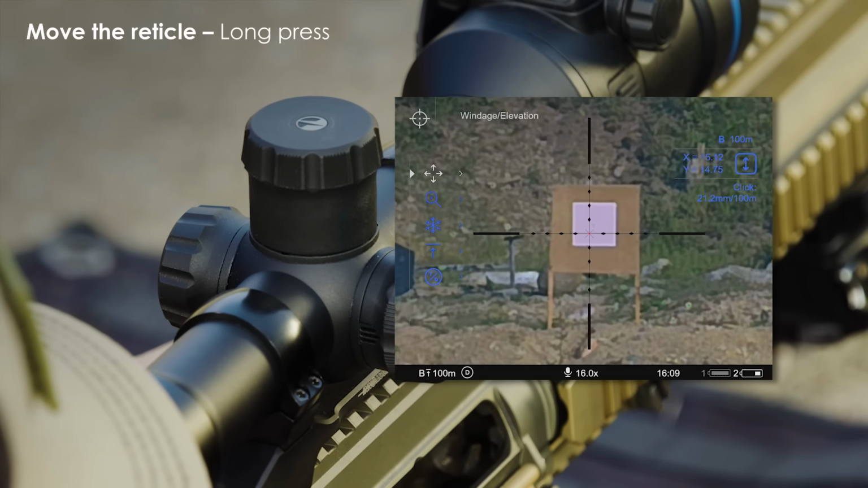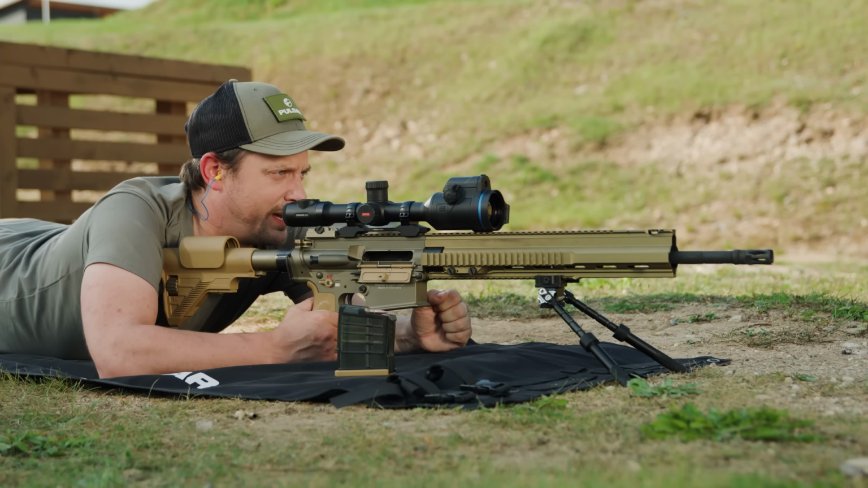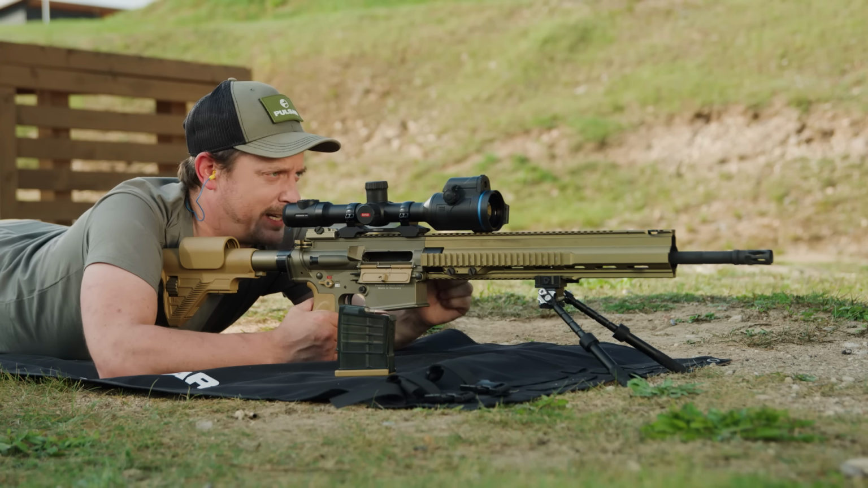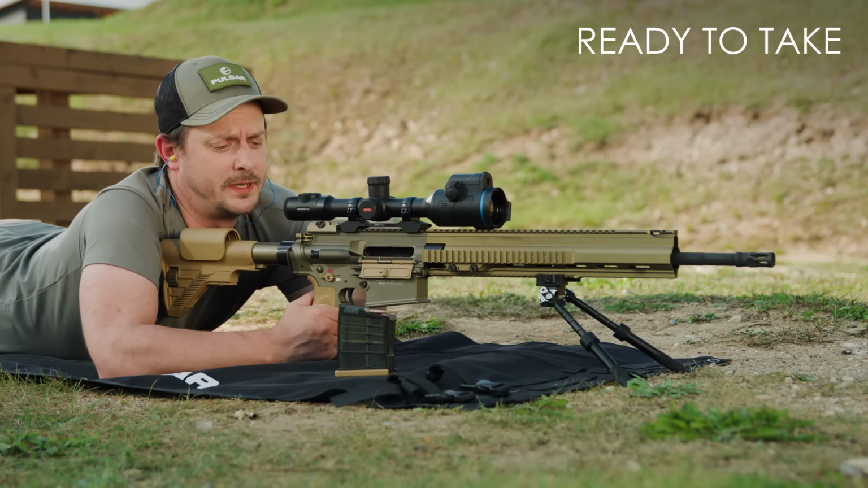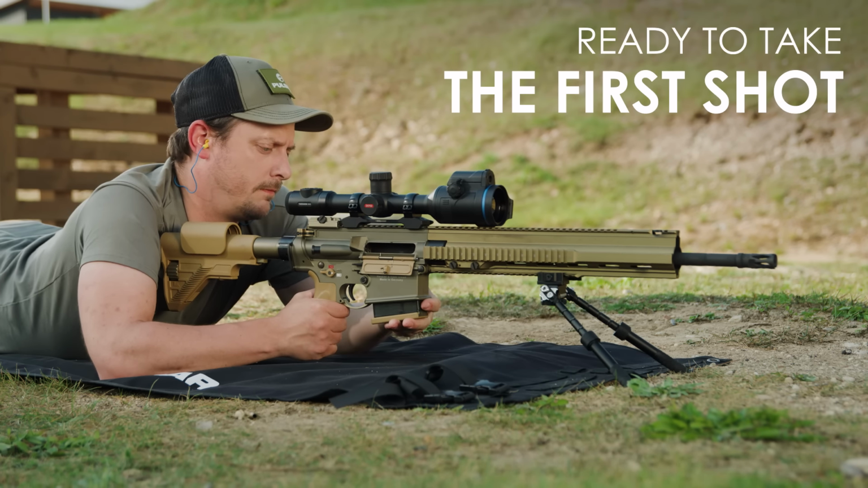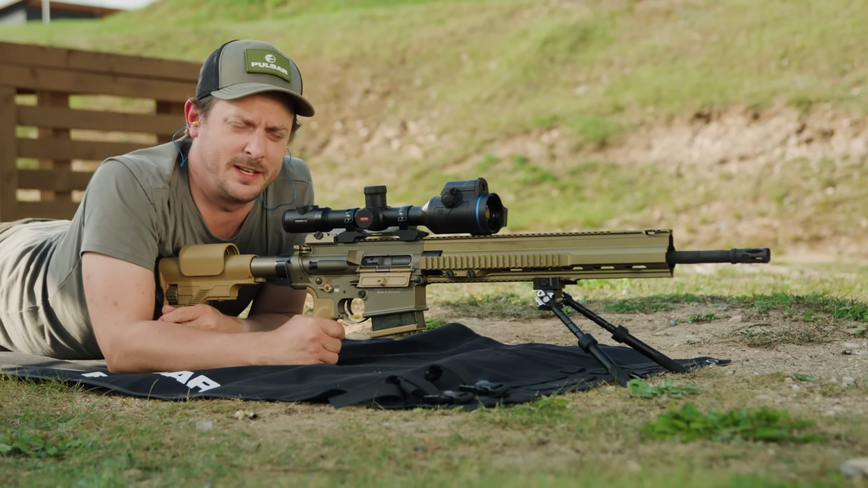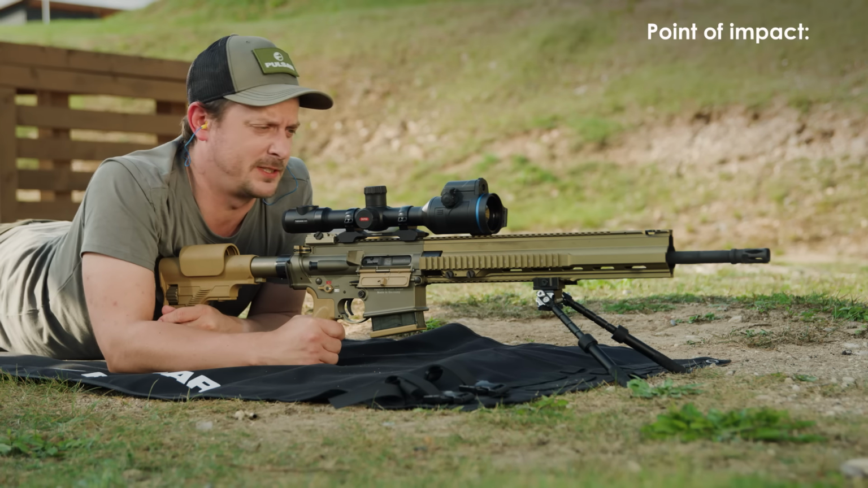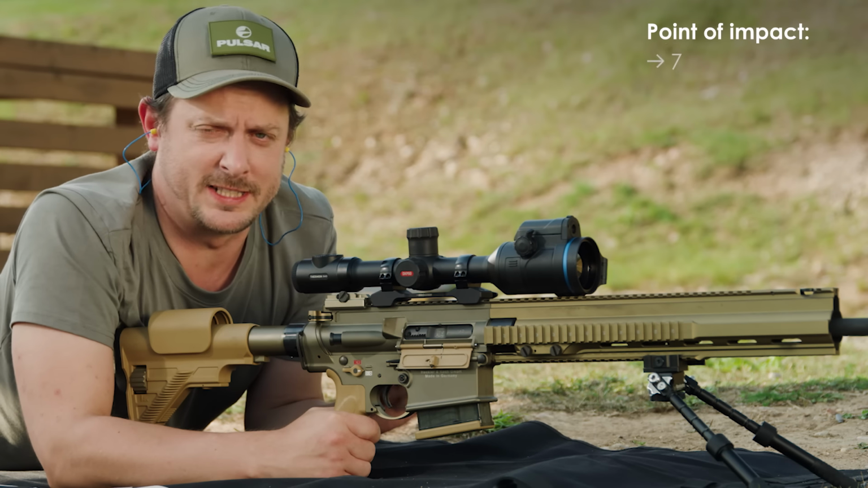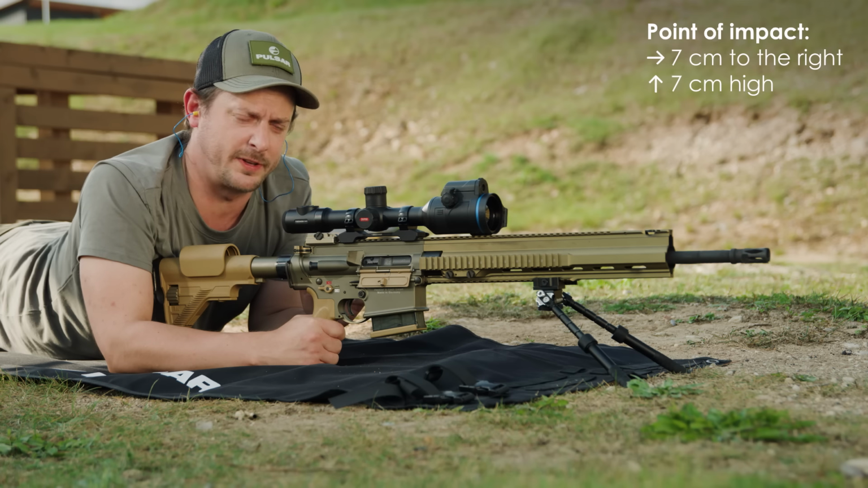So we move the reticle. Now we have the same zeroing as I had on 30 meters, and we're ready to take our first shot. All right, so we just checked the point of impact, and we're pretty much exactly 7 centimeters to the right and 7 centimeters high. So we're going to adjust for that now in the scope.